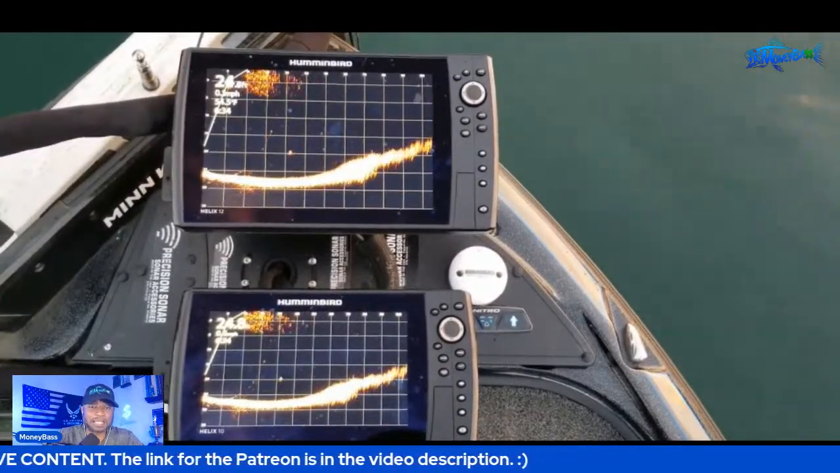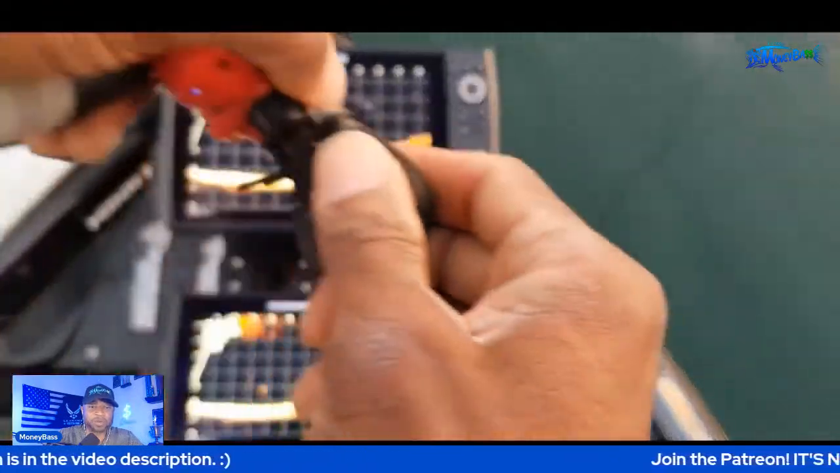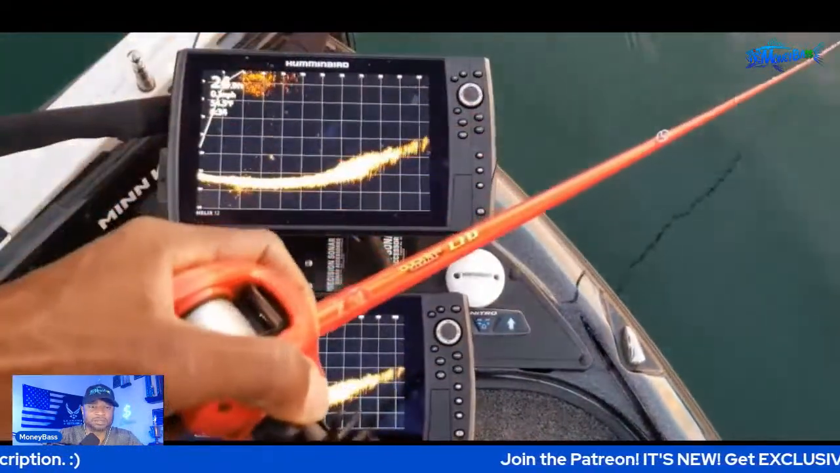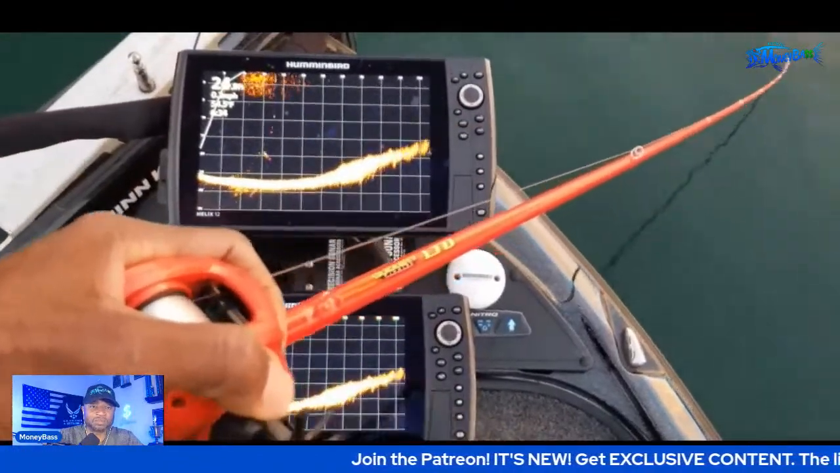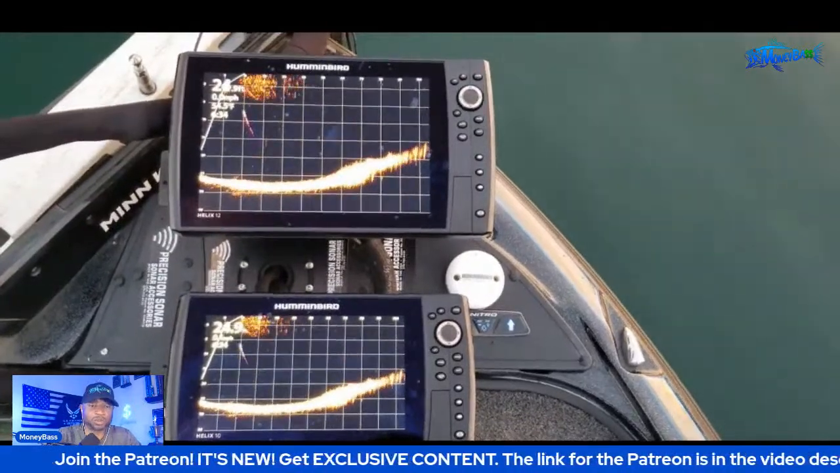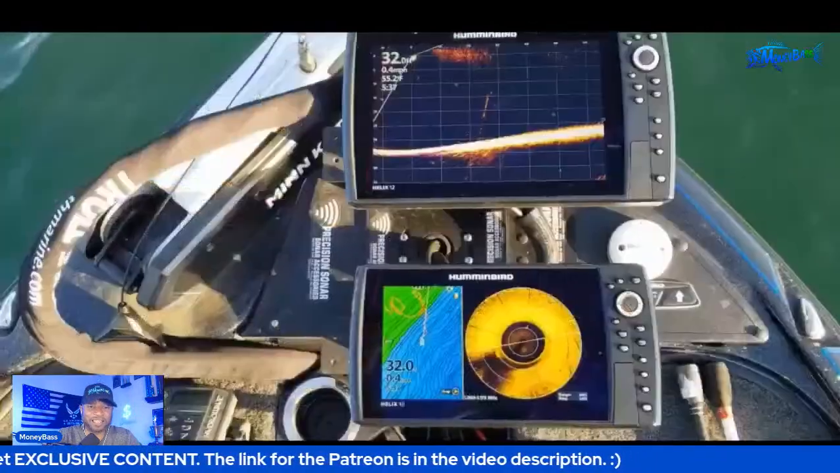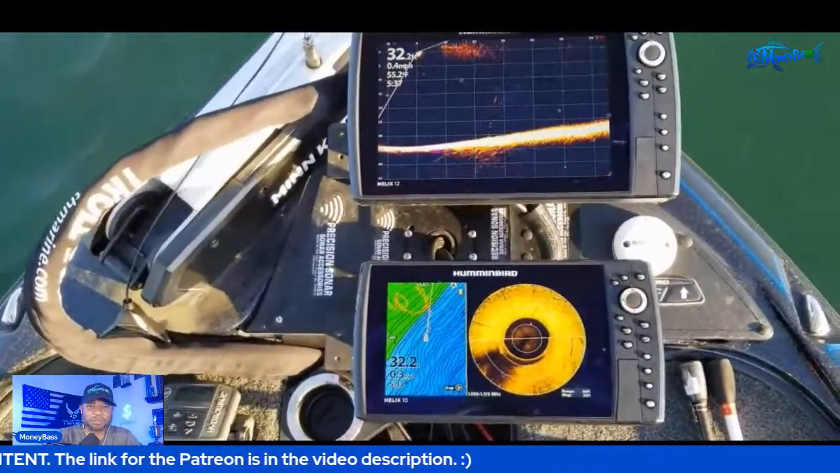But that just gives you an idea of how you can actually guide your bait directly to where you want it to go. Just change up your retrieve, try to get it to stay down there a little longer. But basically, that's all that was, guys. We're just showing you just how that can actually look on that live system, tracking your bait.